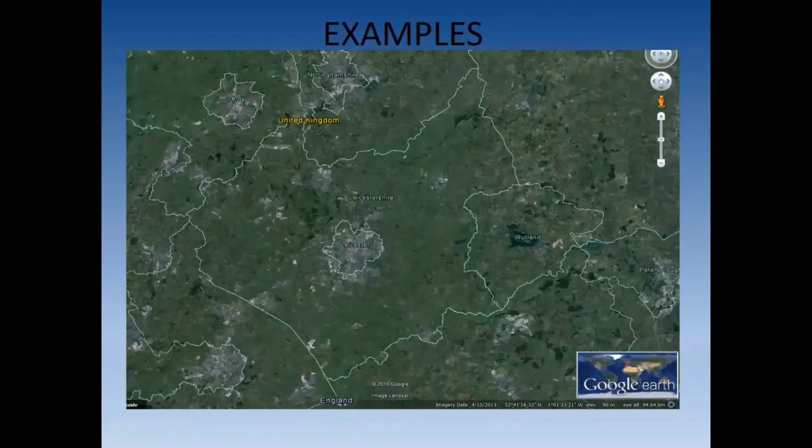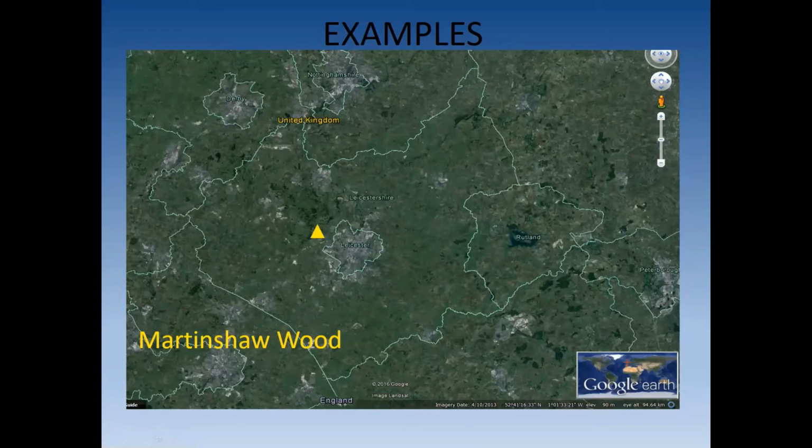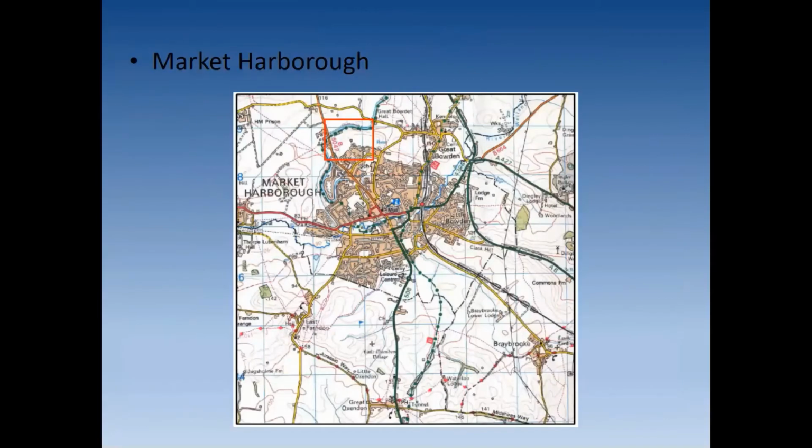So here we go, here's another map of Leicester and Leicestershire for you. Here's where Martinshaw Wood is, to the west of Leicester. I'm actually going to give you a quick example of LiDAR used commercially, and that's from a site at Market Harborough to kind of explain some of those last things that I just mentioned. So here we go, Market Harborough, a market town on the Leicestershire Northamptonshire border, and here in red is an area that's potentially out for development. And so we looked at the LiDAR data as part of that proposal.